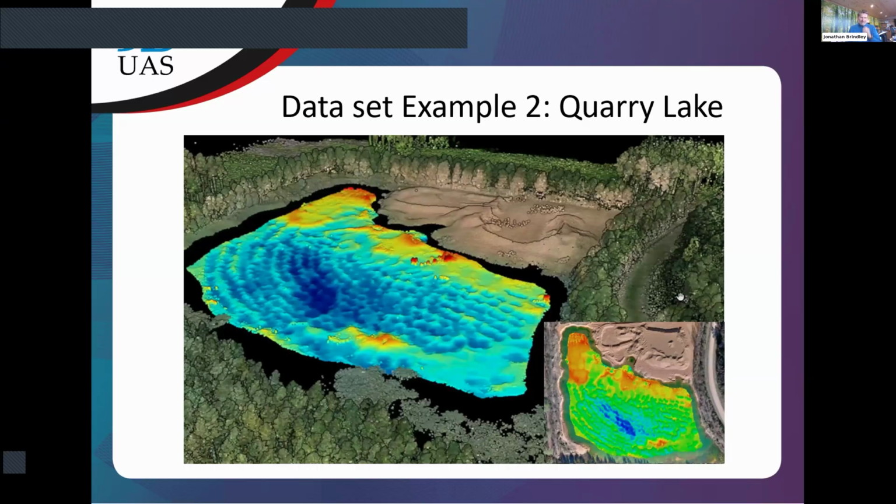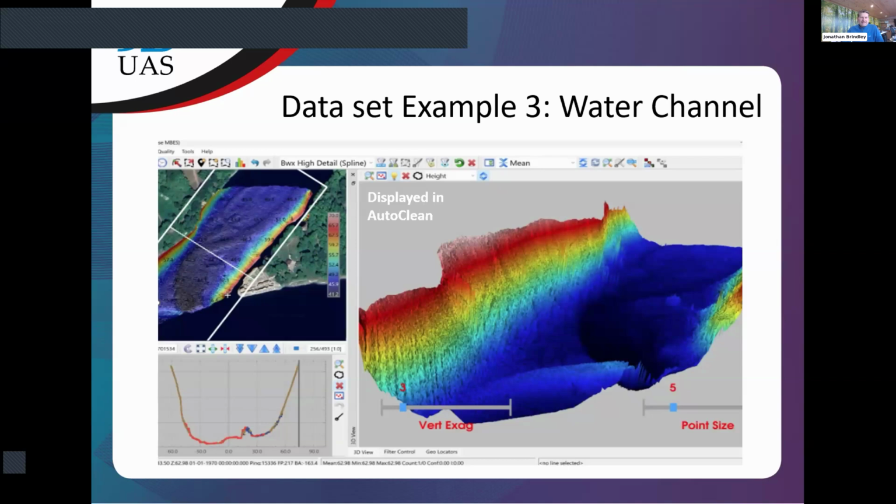So the resolution that you're able to get from this MBES system is, it's not got all the channels that you would get with a marine system, but it's still able to provide a very good output. Data set example 3 is seemingly a very deep water channel, and you can see this is kind of like an estuary to a river, and very deep, but again, used in auto clean.